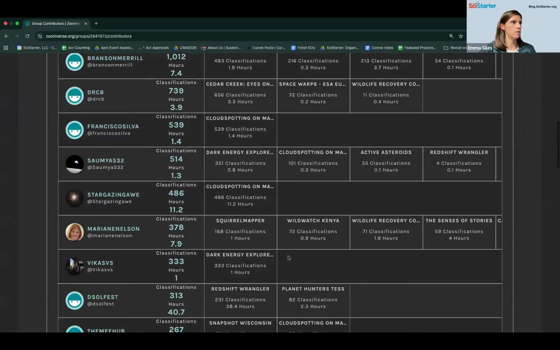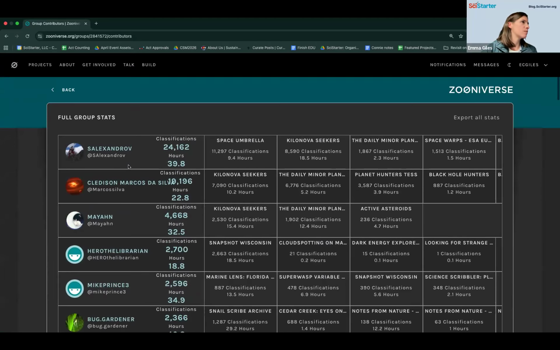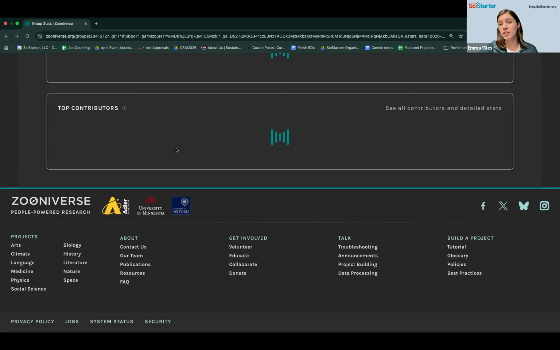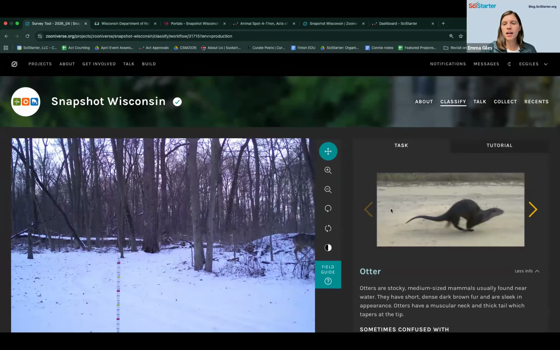Yeah, some really awesome folks in this list. Yay! Any recognizable names? I don't know who that first one is, but great job, whoever that is. Okay. Hero the librarian. We got librarians on here for sure. All right. Awesome. And that is optional, but we'd love to see you on there. It's nice. Okay. All right.